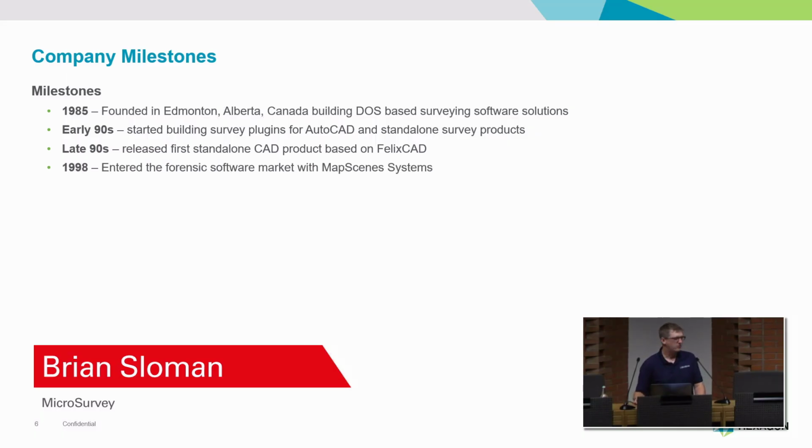In 1998, we entered the forensic market. He recognized a lot of very close similarities between the work that land surveyors do and the work that forensic investigators do. And so we started a new line of products called MapScene Systems. And that's the birth of what I'll show you today.